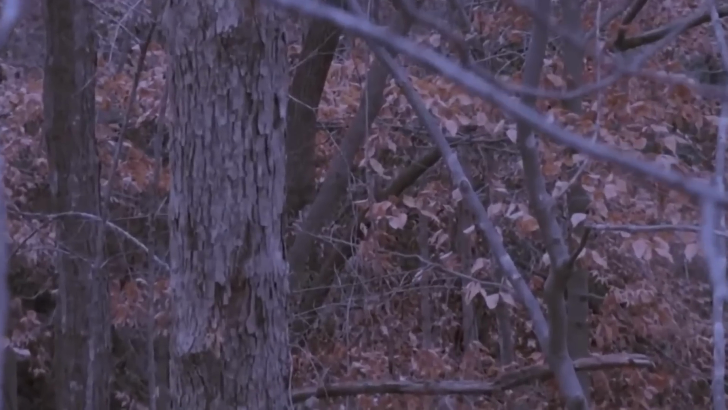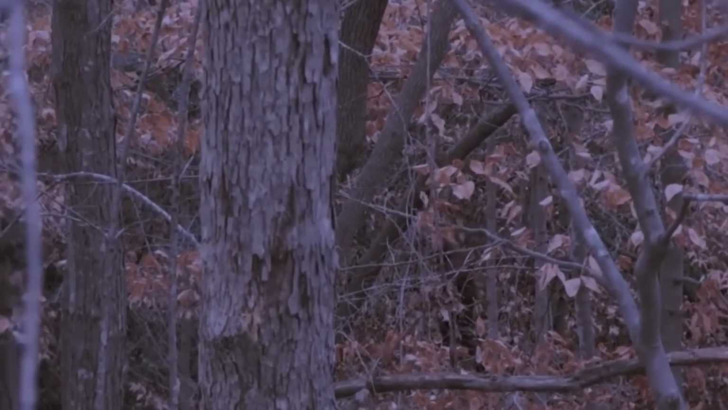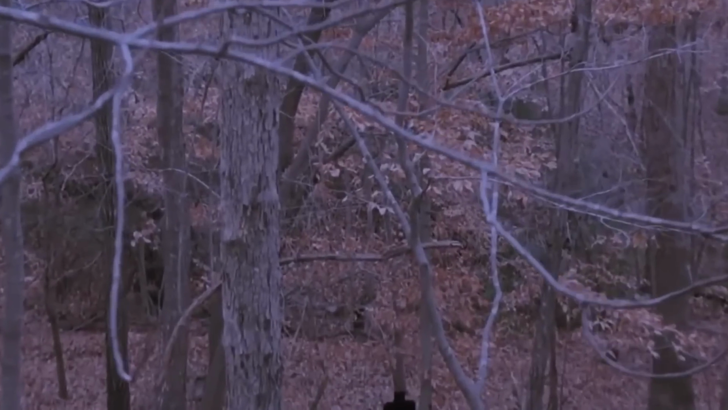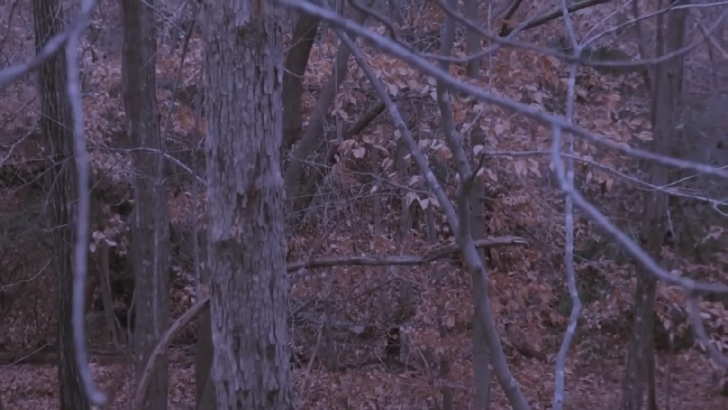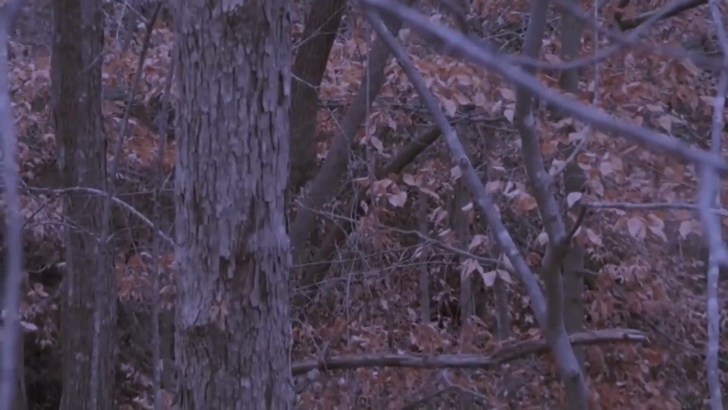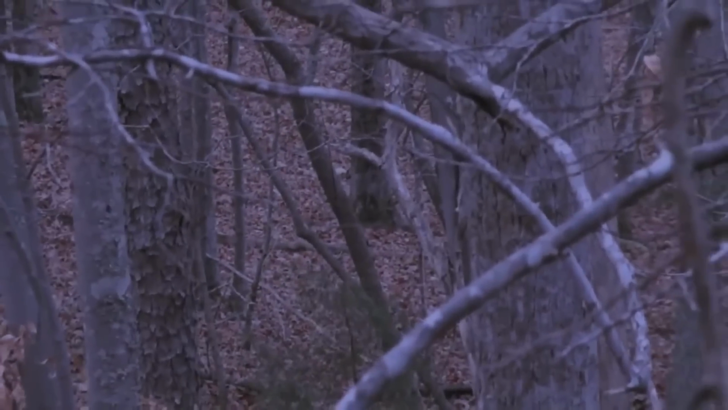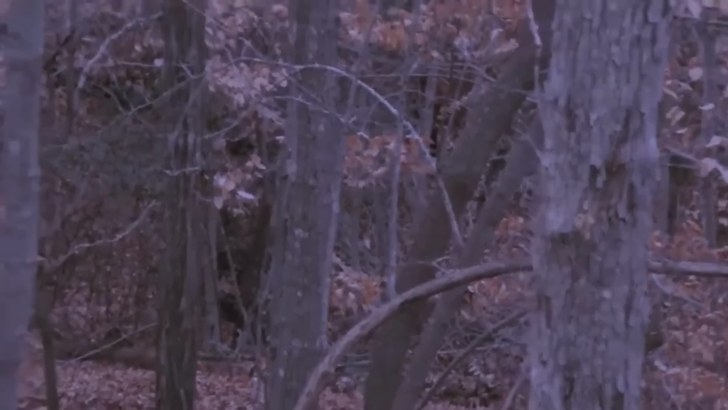This hunter caught one of the most amazing footage of Bigfoot while he was standing on his deer stand, waiting for some hunt. But he quickly realizes that the forest is home to more than just deer, as he begins to spot a big humanoid figure stalking something down there. What in the world is that thing? Doesn't look like a deer.